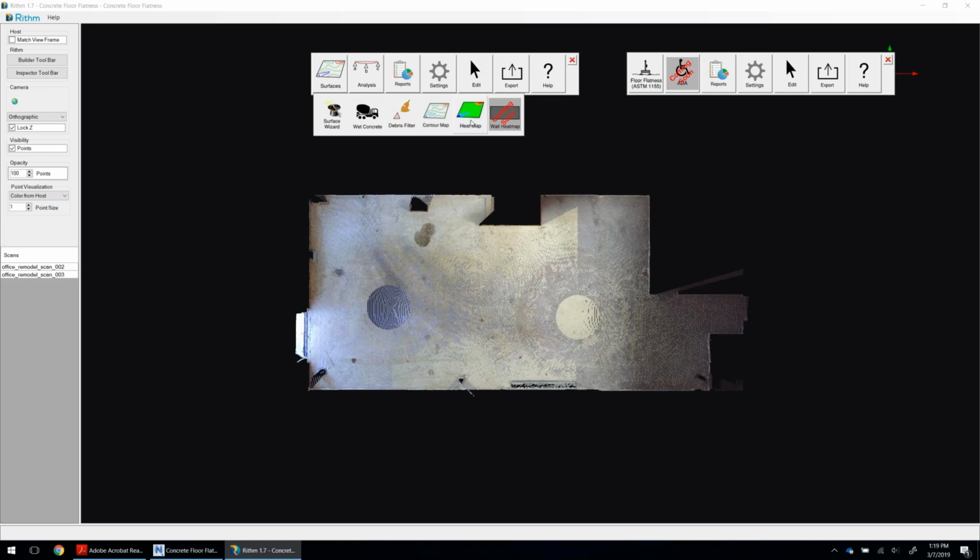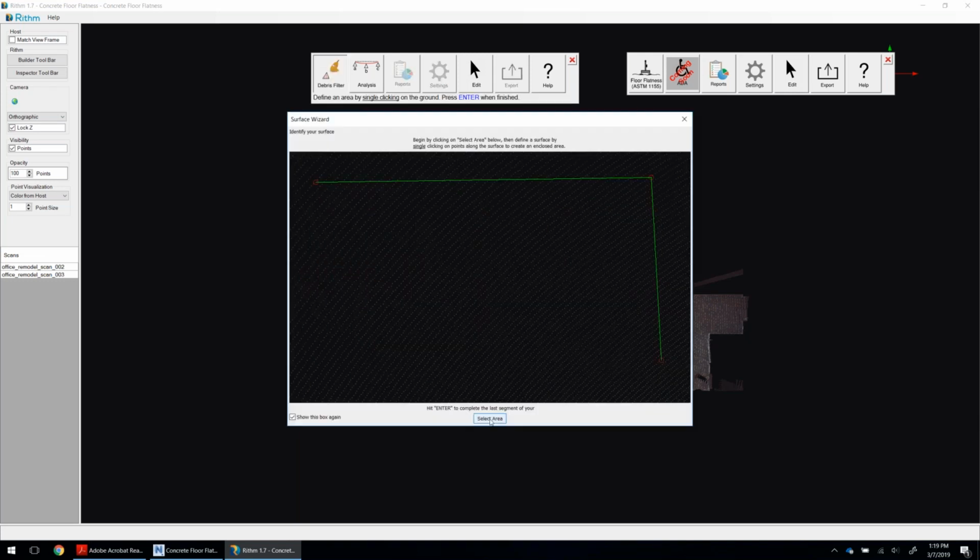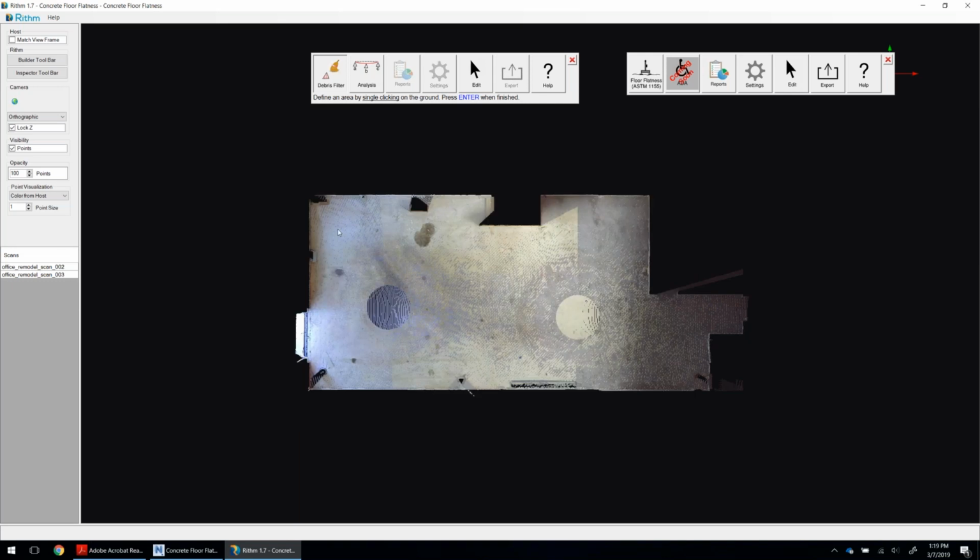But before I create the heat map, I'm going to run this debris filter. What that's going to allow us to do is isolate the areas of the floor that are not the actual floor surface.